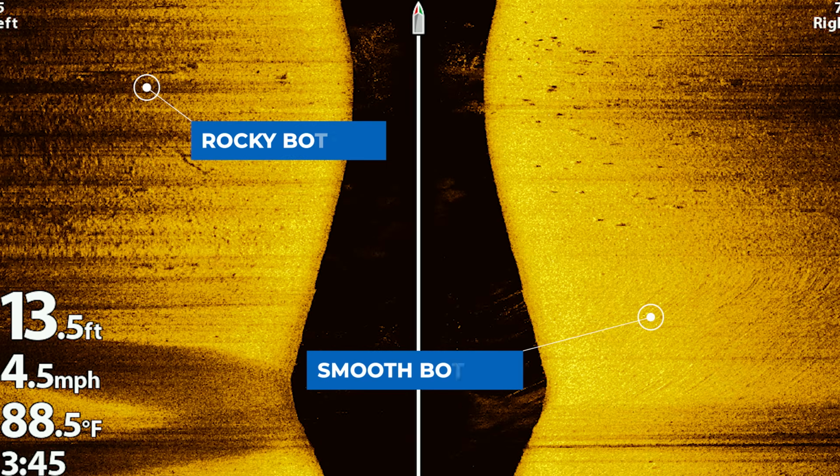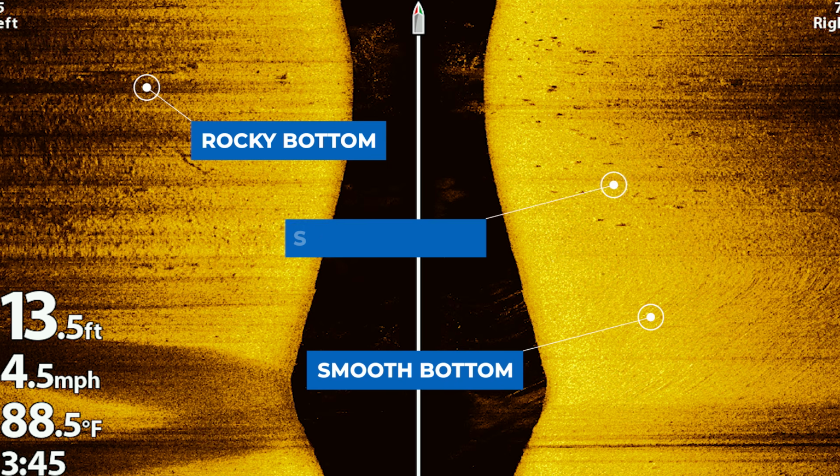Now if we look a little bit further up the screen, you can see that the bottom does get a little bit rockier. And if those fish were setting up in the rocks, it would be almost impossible to tell if you're looking at fish or if you're looking at rocks. This only really works when you have a smooth bottom area and then you have those dots spread out on that smooth bottom. Even though I was able to determine that there were fish set up on this point, I wasn't 100% confident that they were bass.